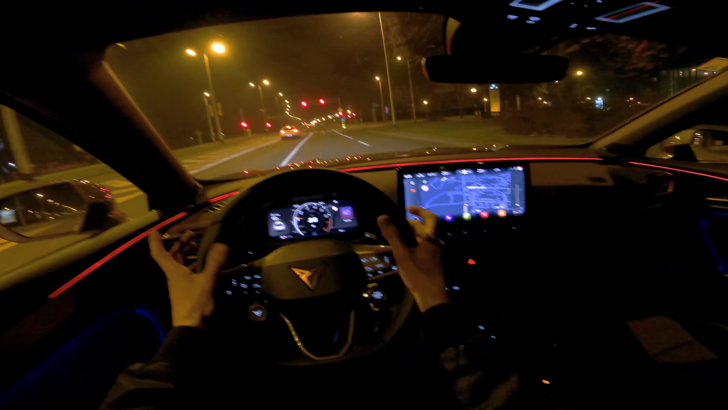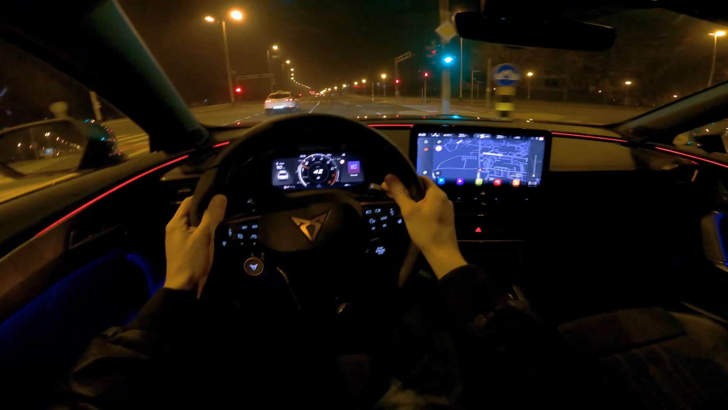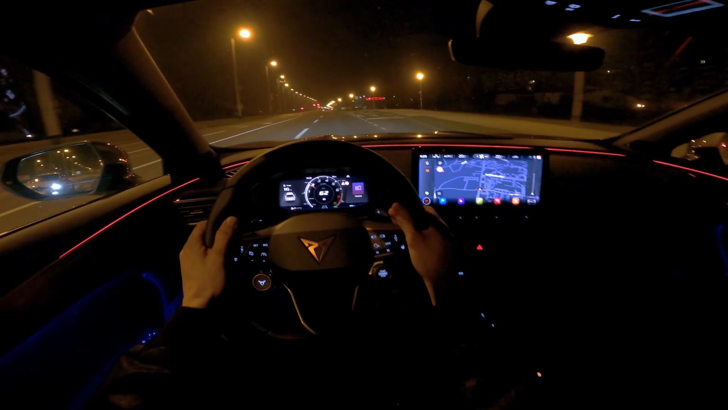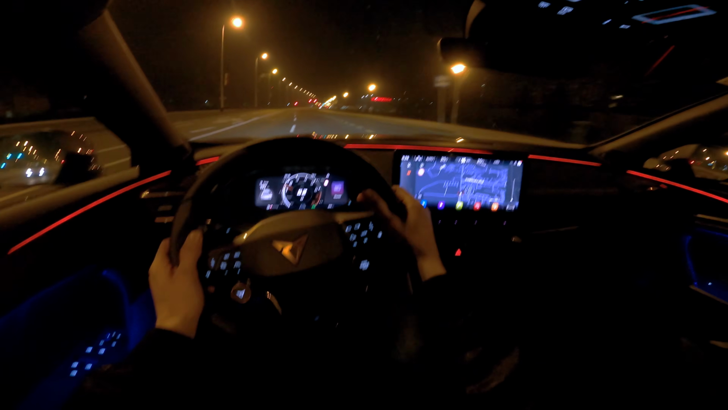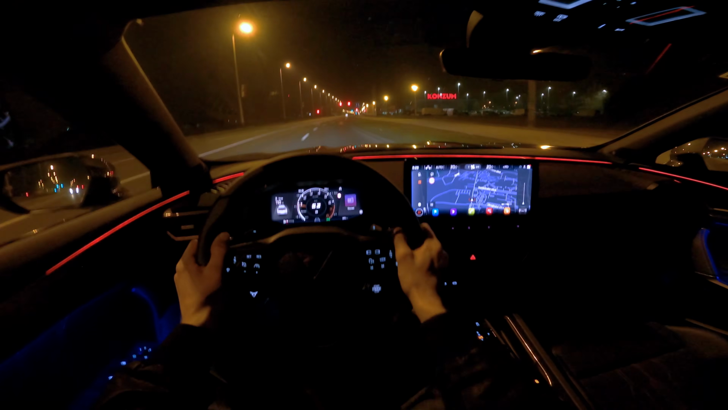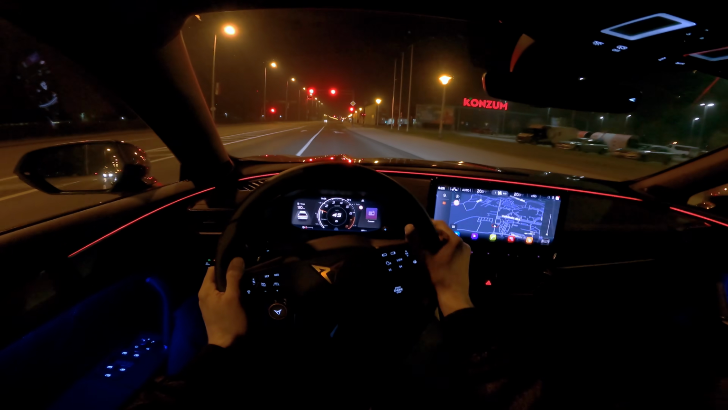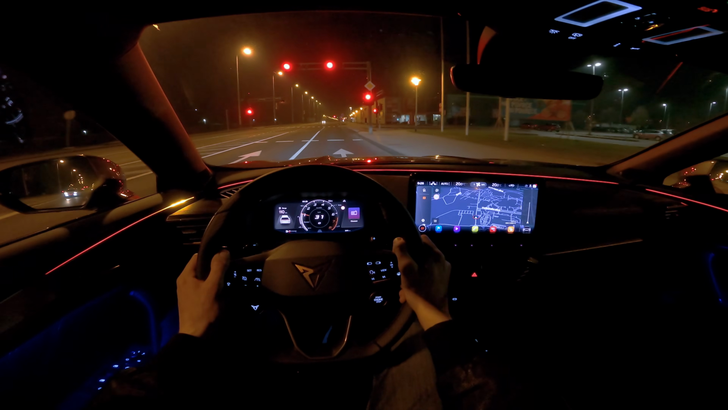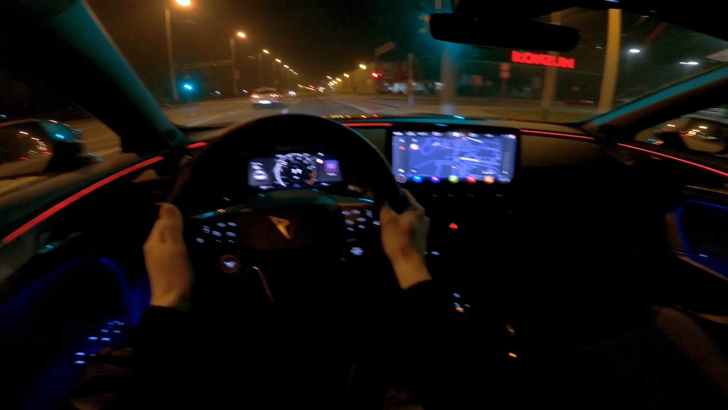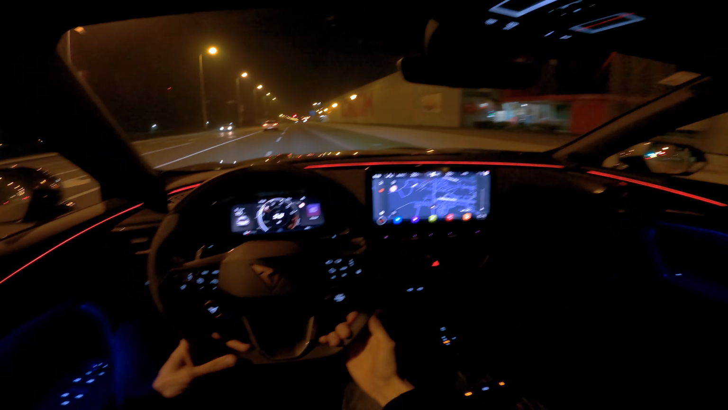Stability on the road, I would say perfect. No problems in the handling. Even if you go rough into the bends in the corners, the car is just glued to the ground. I would say steering is kind of nice and light in comfort, but once you go to sport, there's more resistance. It gives you more feedback, so it's more sporty, of course.